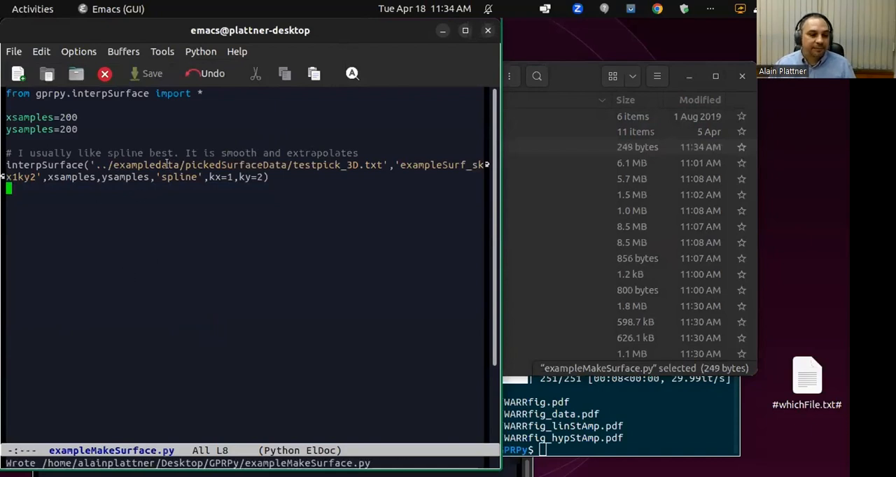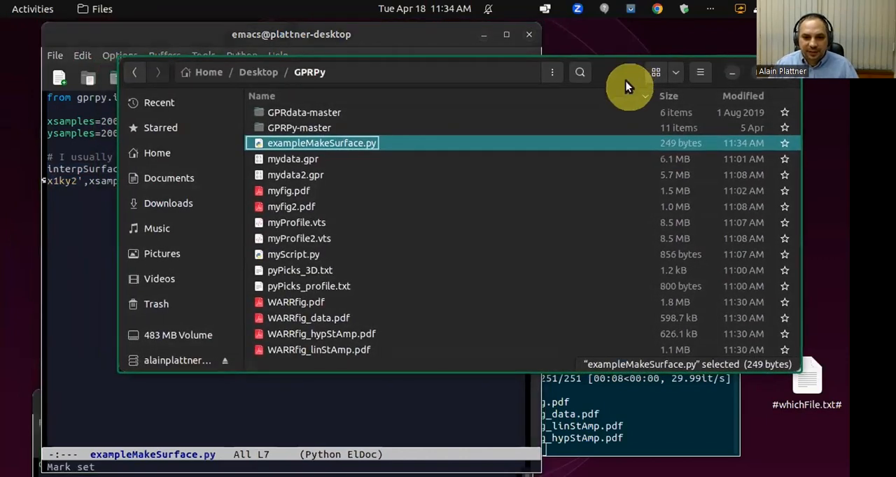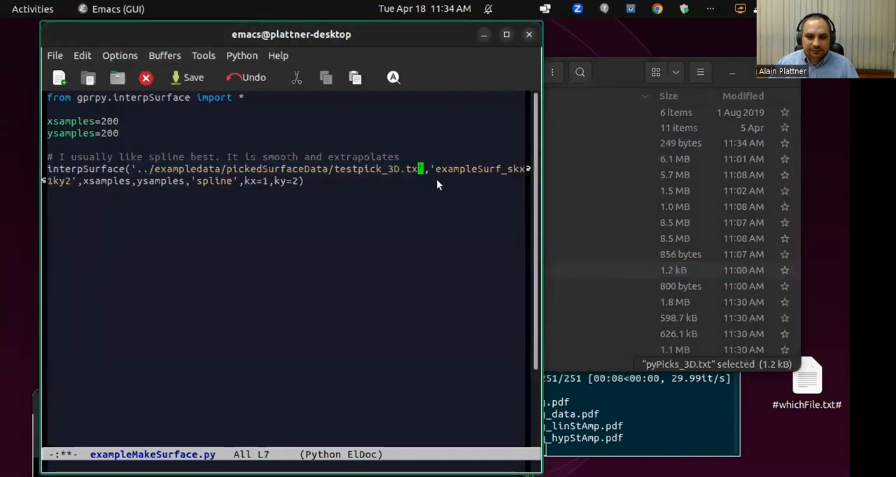And this is just a Python program that loads GPRPy and then uses this interp surface Python function to create such a surface and export it in 3D again as a VTS file. And so you just need to give it the file name. What was our file name here? It was just pypix_3D.